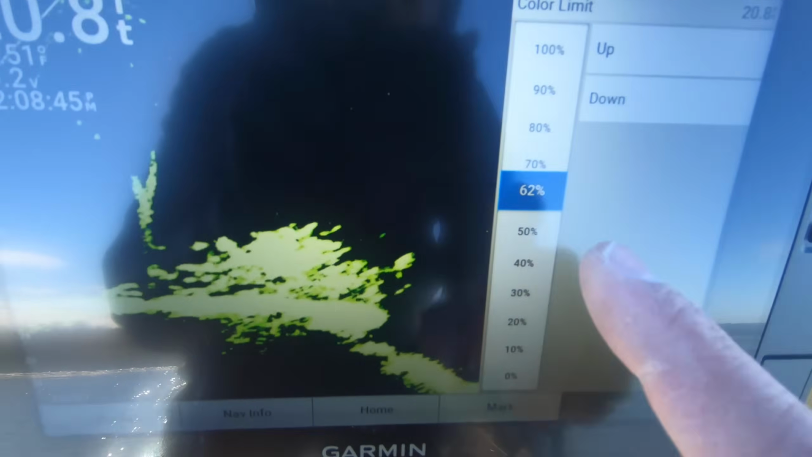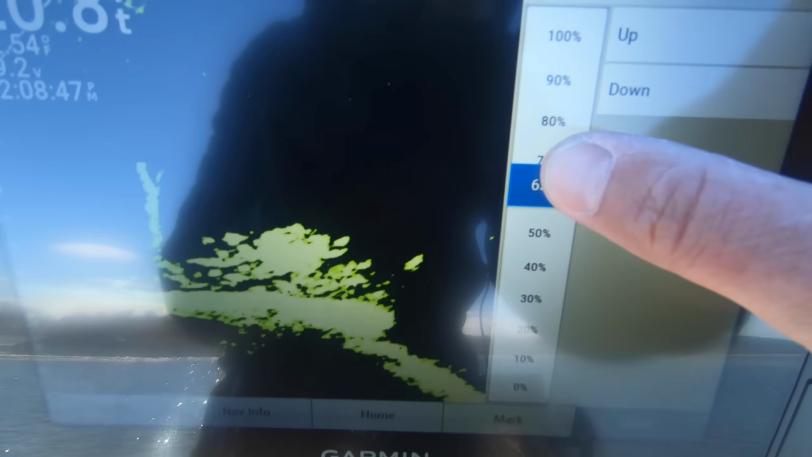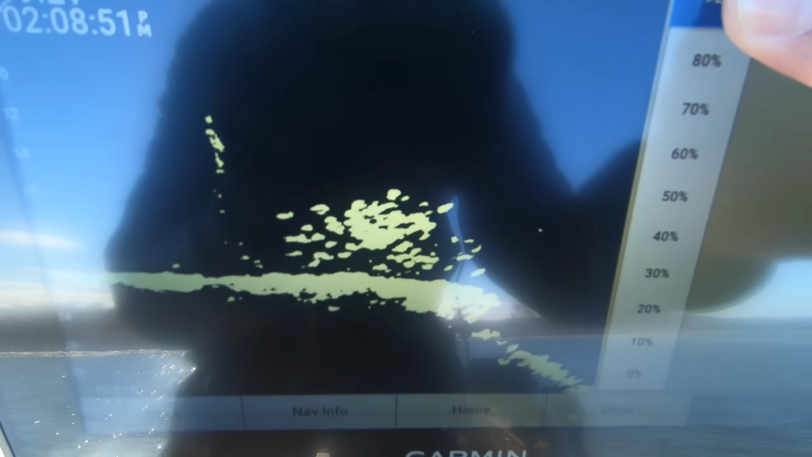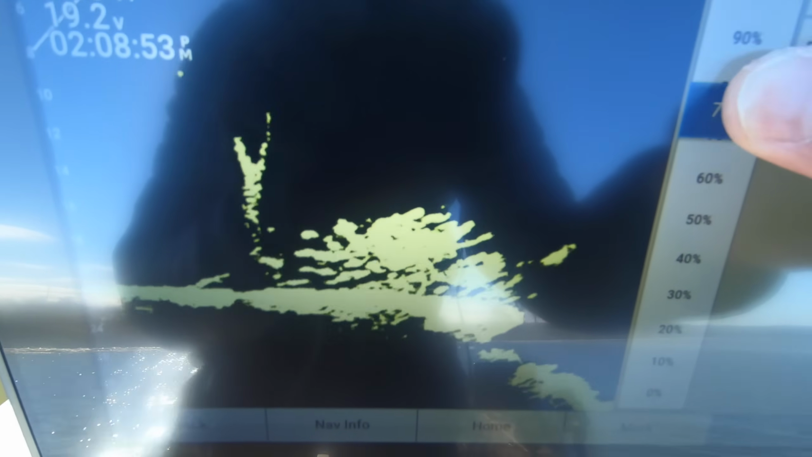So really the key with the color limit setting is learning how it affects your picture and adjusting both your gain and your color limit accordingly. So if we go back to the screen, I've got my color limit at 62%. I can make it even higher. You see how much detail you lose the higher up you crank that color gain?